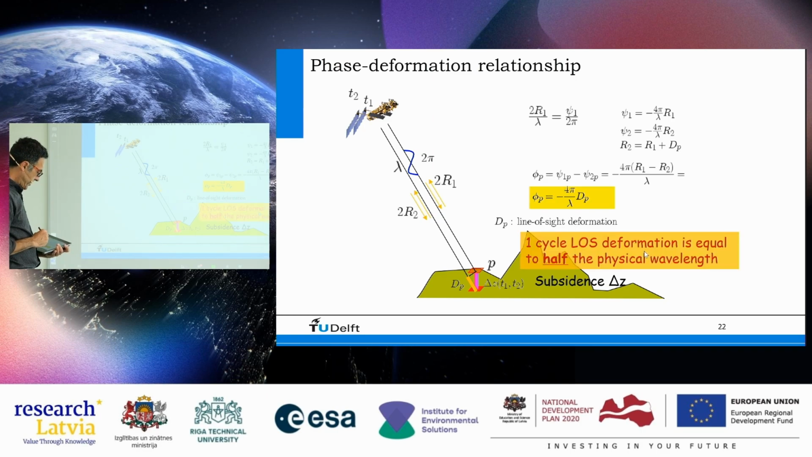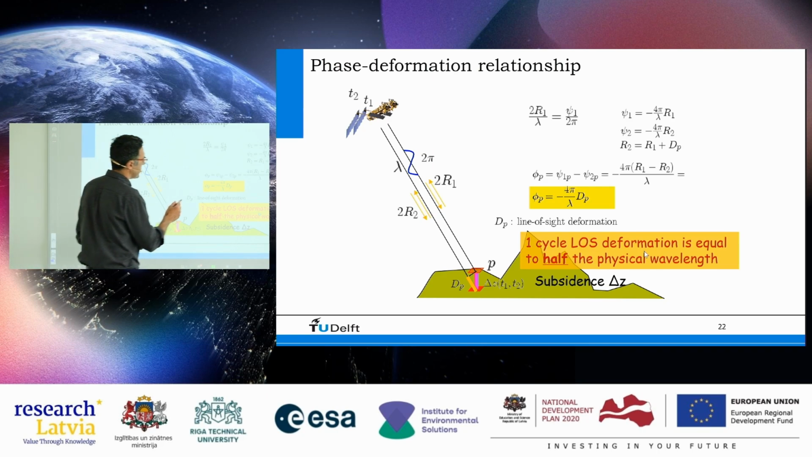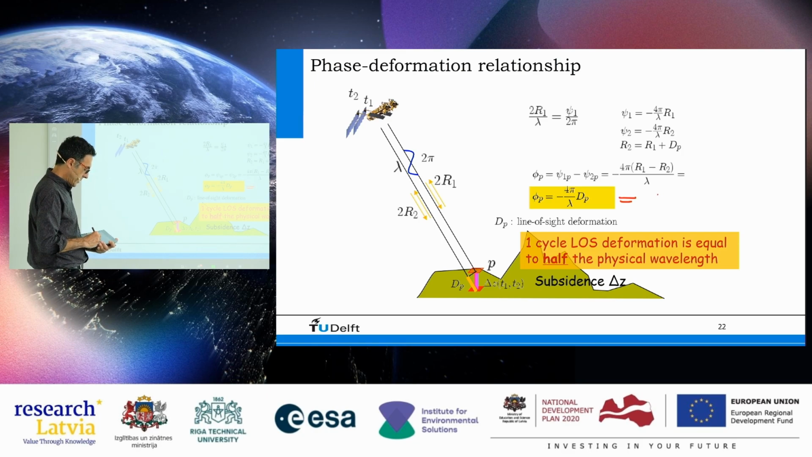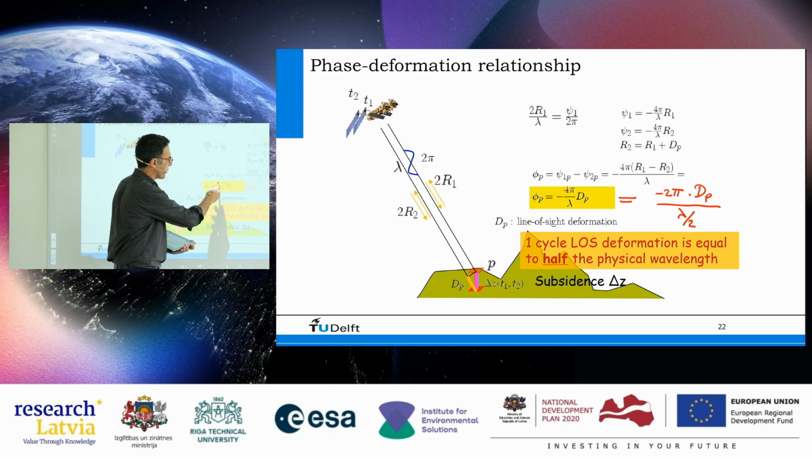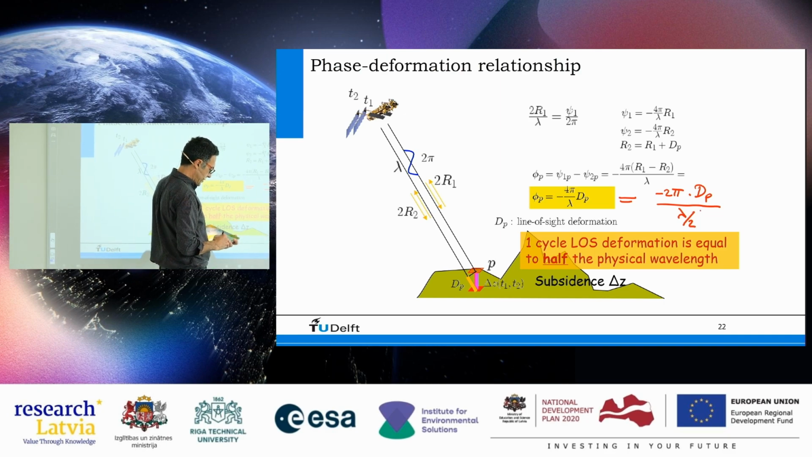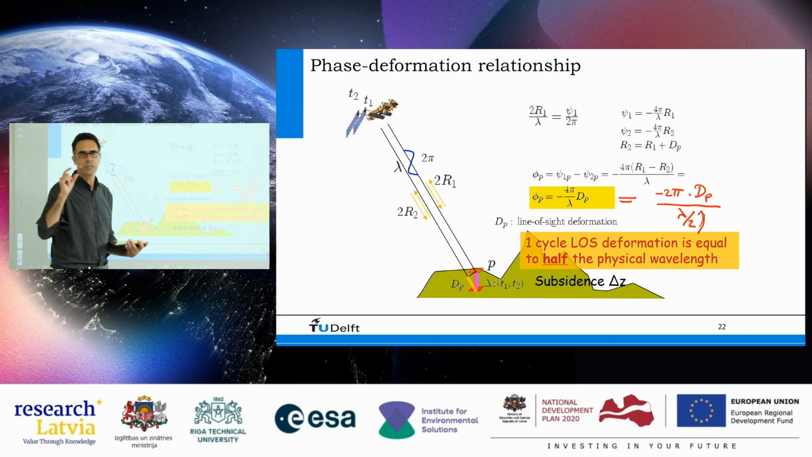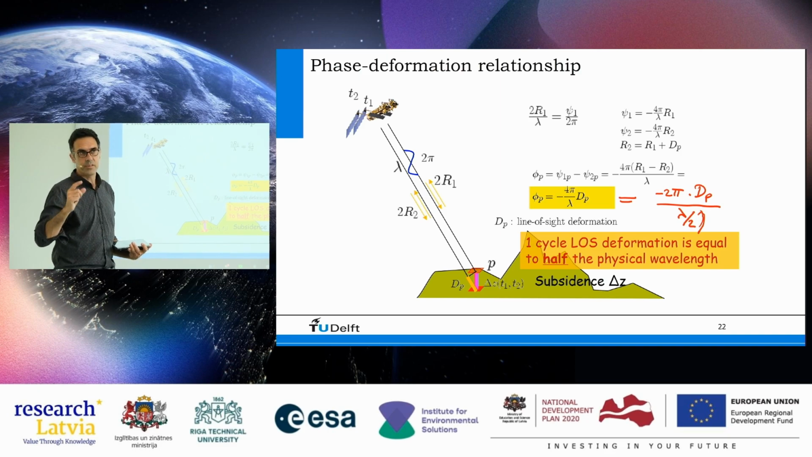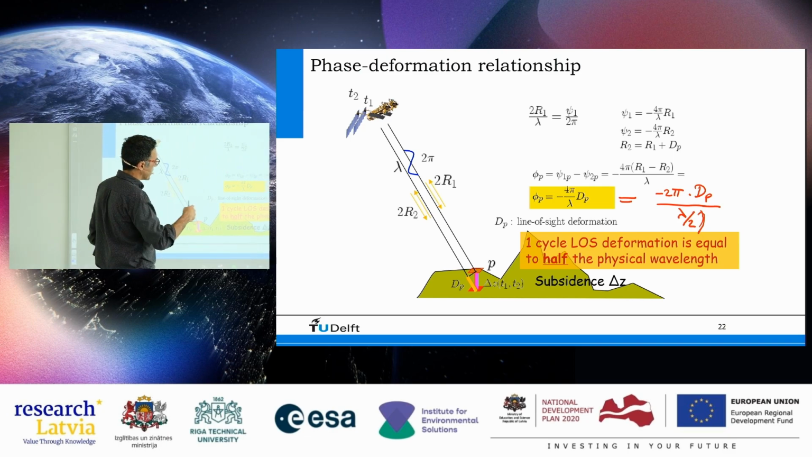What is also interesting to see here is that this is the same as minus 2 pi times dP divided by lambda divided by 2. Right? This is the same equation. The 4 pi goes down over here. So this thing here is half of the physical wavelength. So if the physical wavelength of the radar instrument is 5.6 centimeters, then one cycle, one fringe, is half of that. So that is 2.8 centimeters. So one full cycle is 2.8 centimeters.